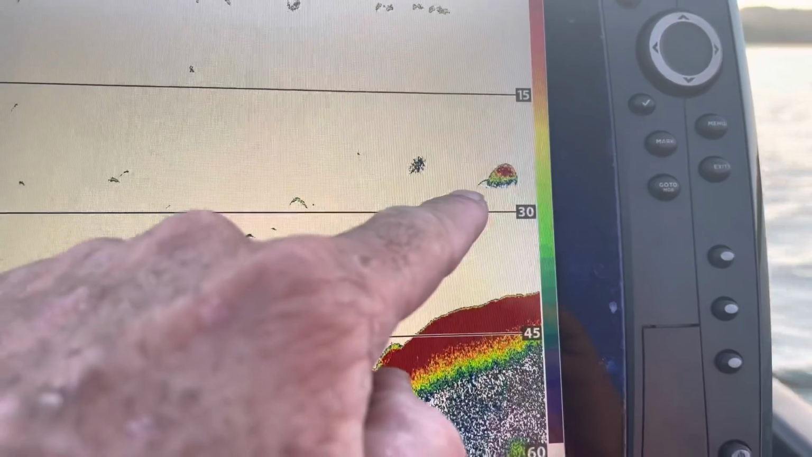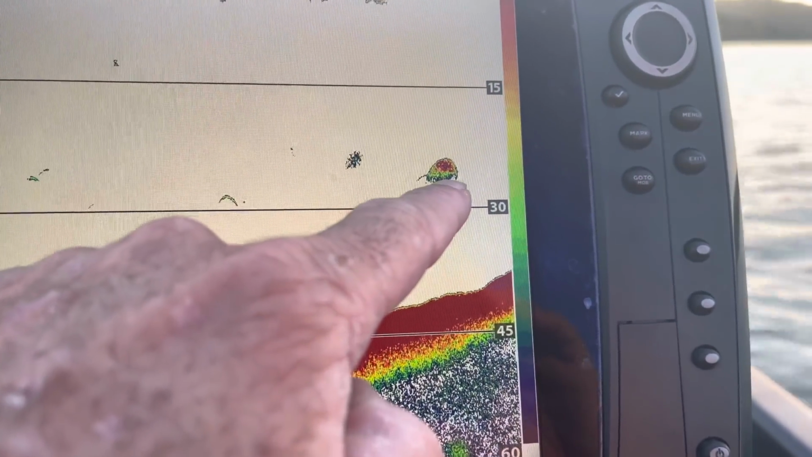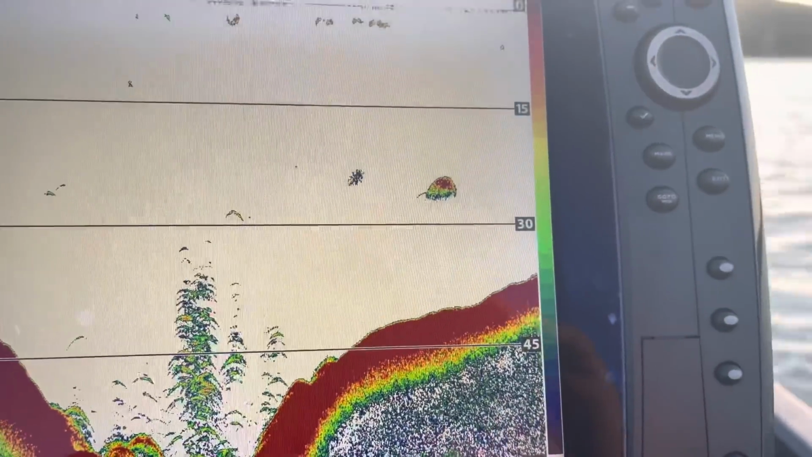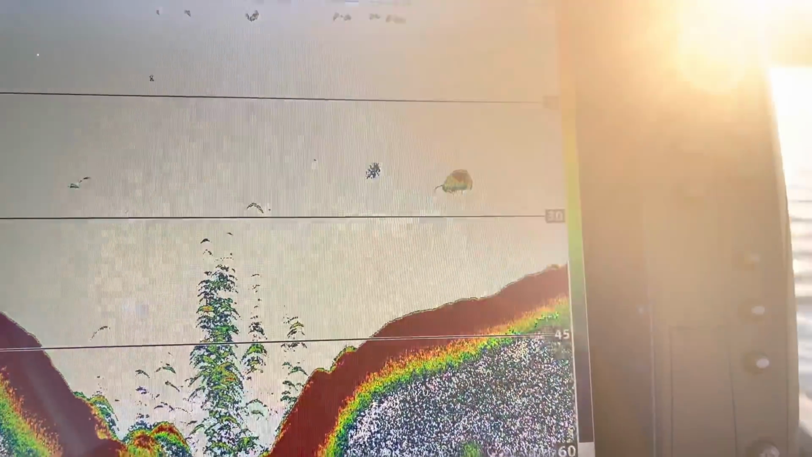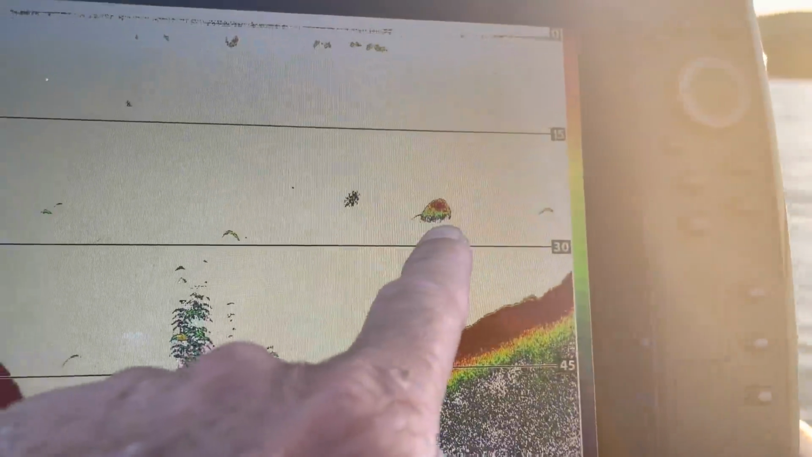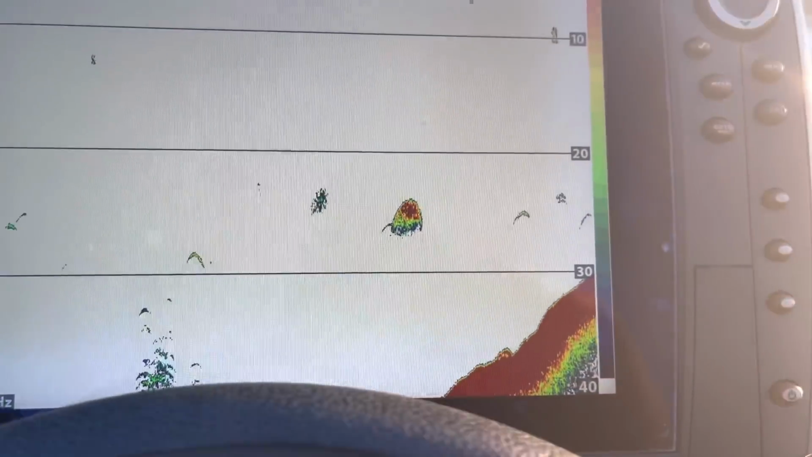There's a good example of what a shad school looks like. That's just a ball of shad right there. Probably some fish underneath it mixed in with it, just sitting out there suspended over the top of that. And that's sort of typical right there. You'll see these shad schools on these points, just sort of hanging out off the points a lot of times.